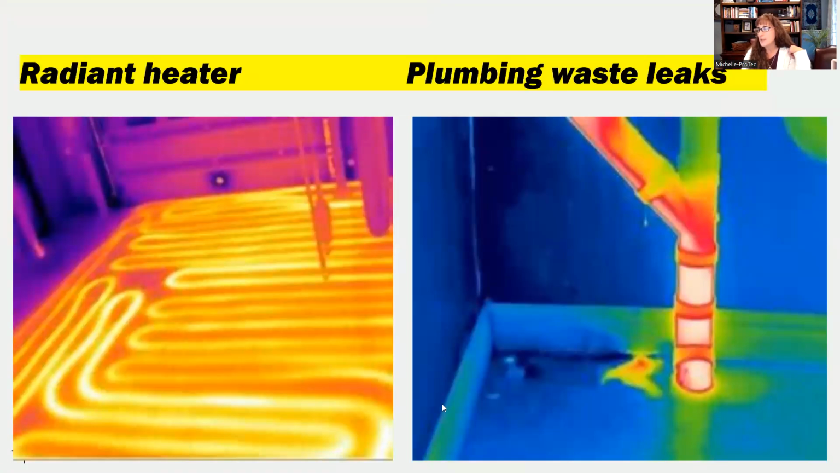So here I put this in because I wanted to show a few other uses for it. Radiant heat flooring. That's sometimes really hard to identify, whether your radiant heat is working in the flooring. And it's very easy to use the infrared camera to identify. We've come out to help people because sometimes they know something's not working, but they don't know where. And we can help pinpoint where that radiant heat is failing in the floor.